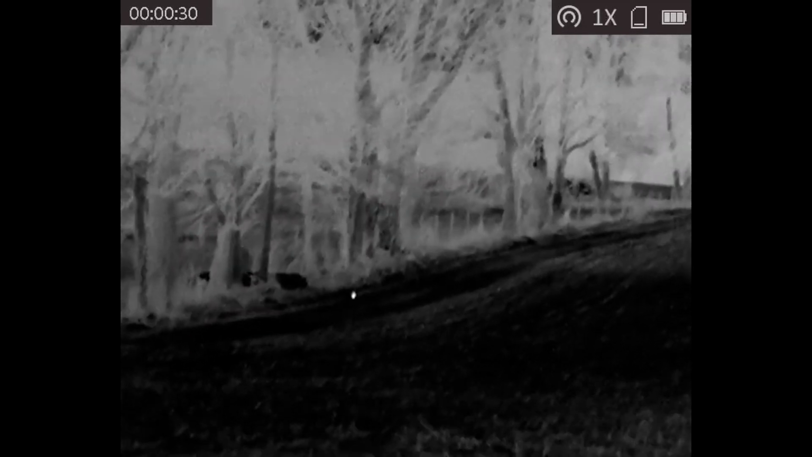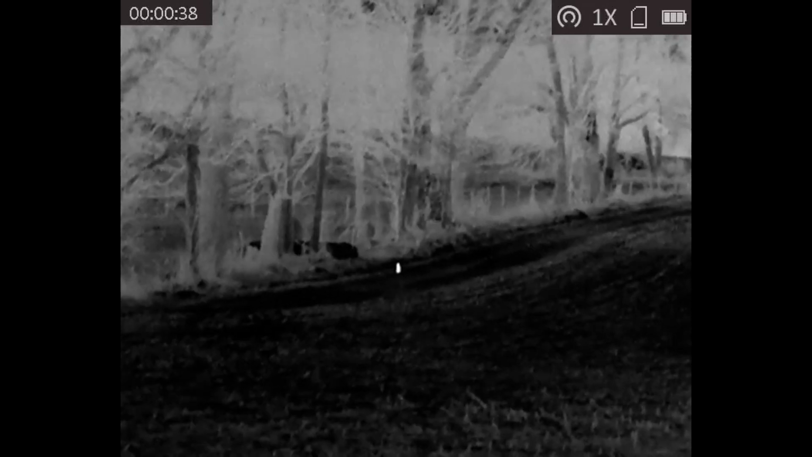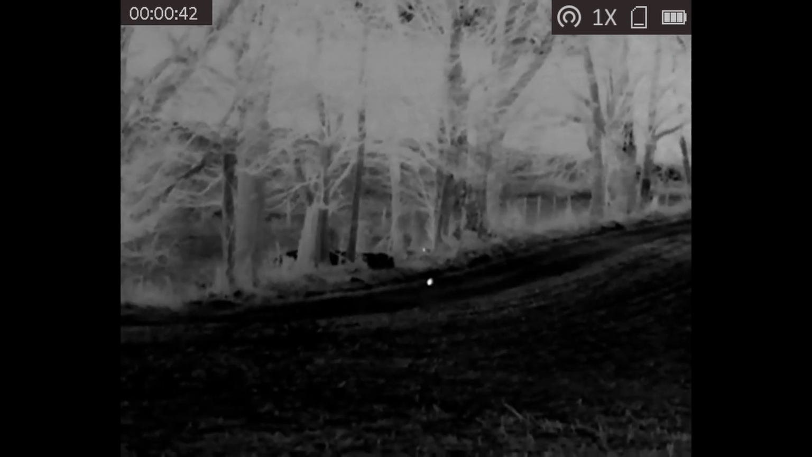And yeah, this is a little bit farther away, a different pair of raccoons, but just for size reference, fox and coyotes obviously look a lot bigger than this, and you can see that when you actually see them in the film. But the raccoons are a little on the smaller side. You'll see the back one pop up in just a second. Yeah, there he goes.